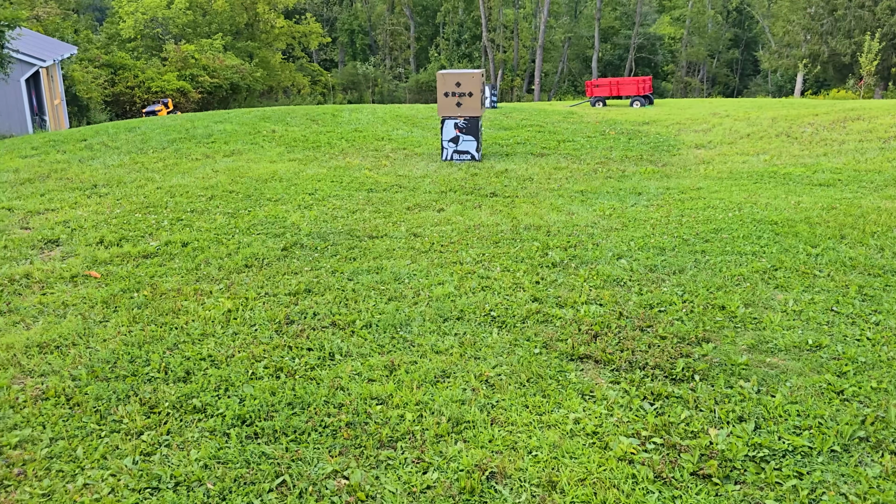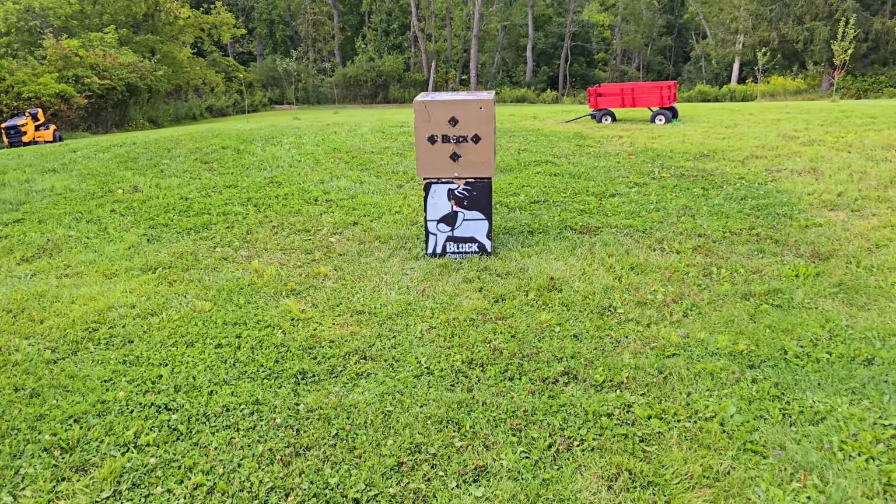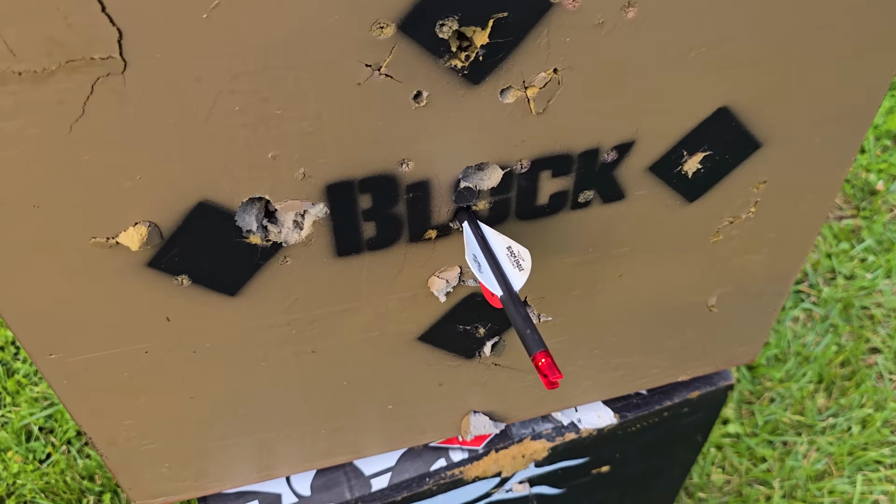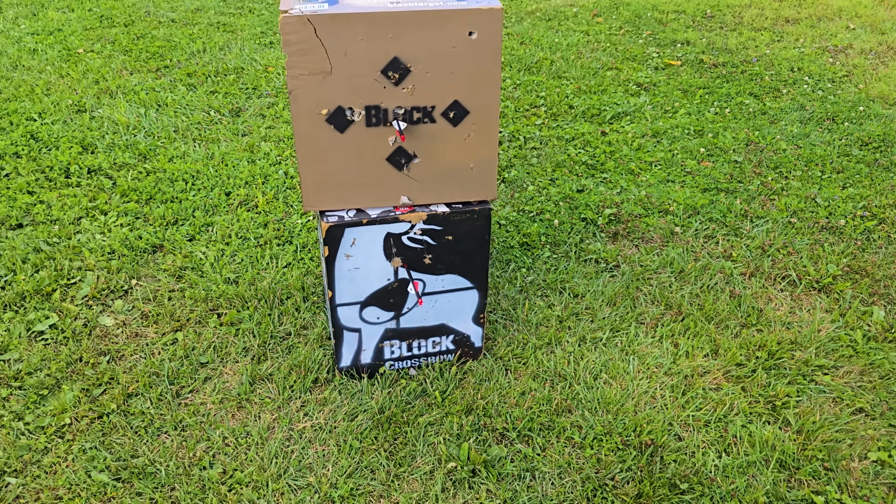Once Richie finally figured out which way to turn the knob. That's all this was. I kept going lower and lower and lower. I'm like, man, this thing is just out of whack. But no, you turn the knob the right way and kaboom, we're dead on, ready for watermelon time.